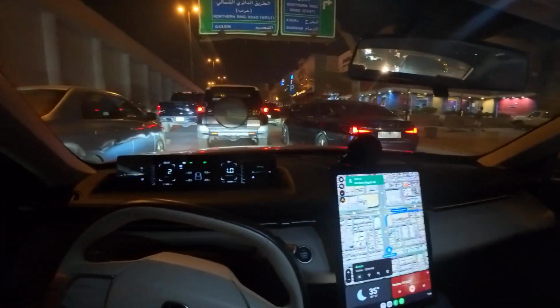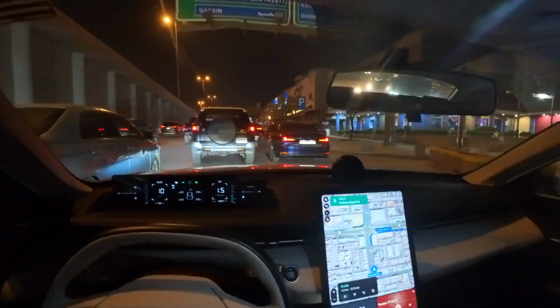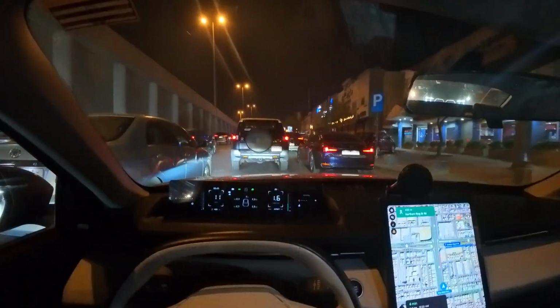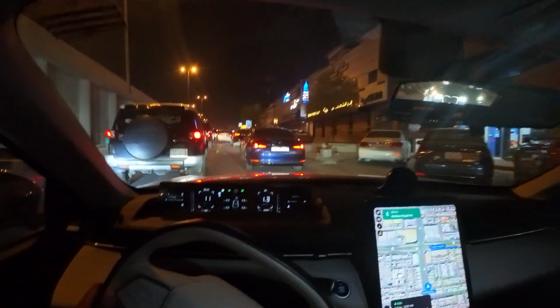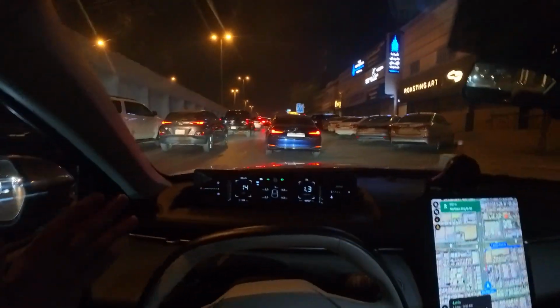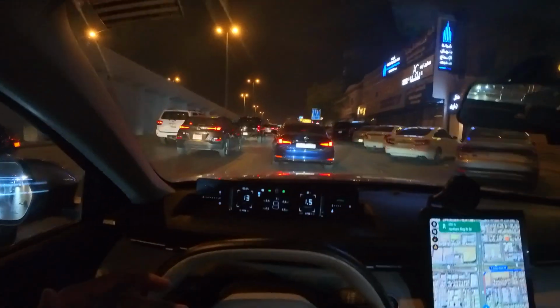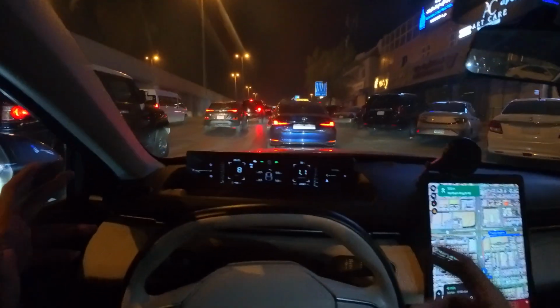See the traffic, the midnight traffic in Riyadh. Riyadh is a very beautiful city, and if you live here you have to accept that this traffic is a part of life. Normally this sort of traffic would be seen in rush hour in some other city, but here it's just midnight.